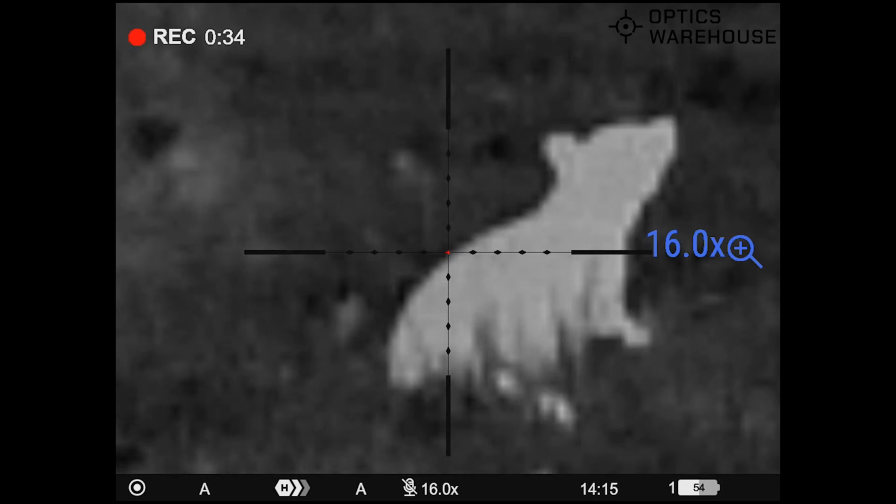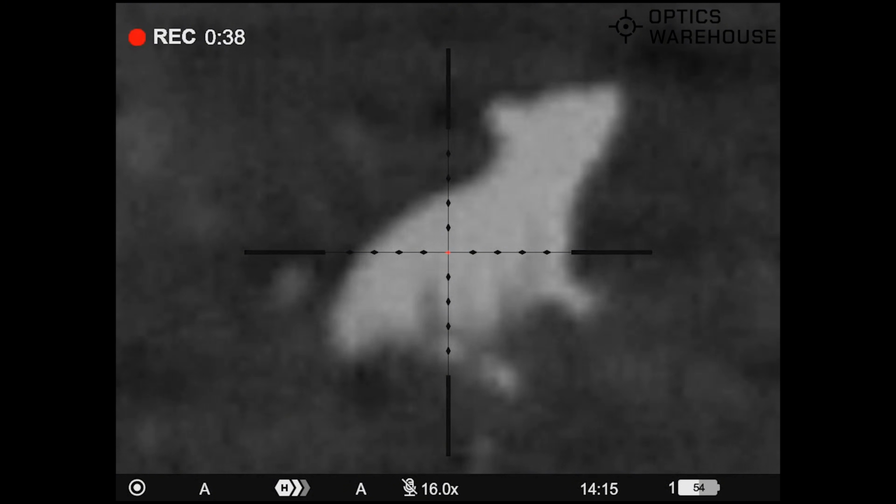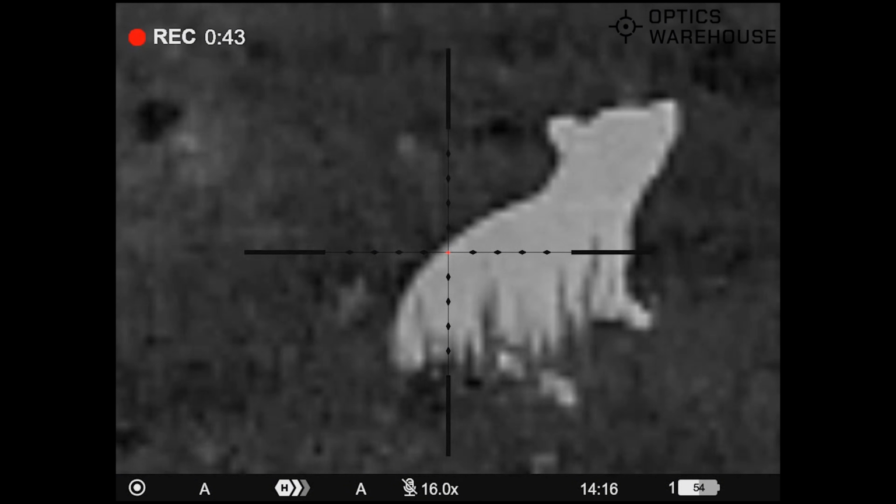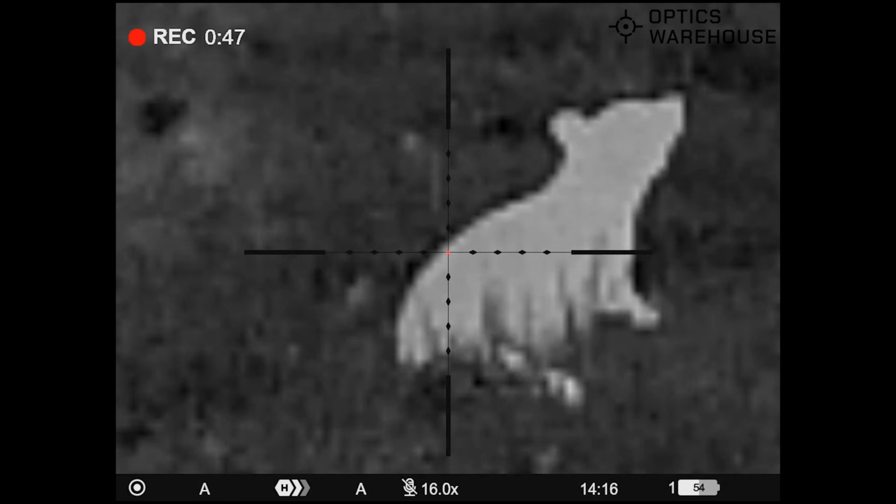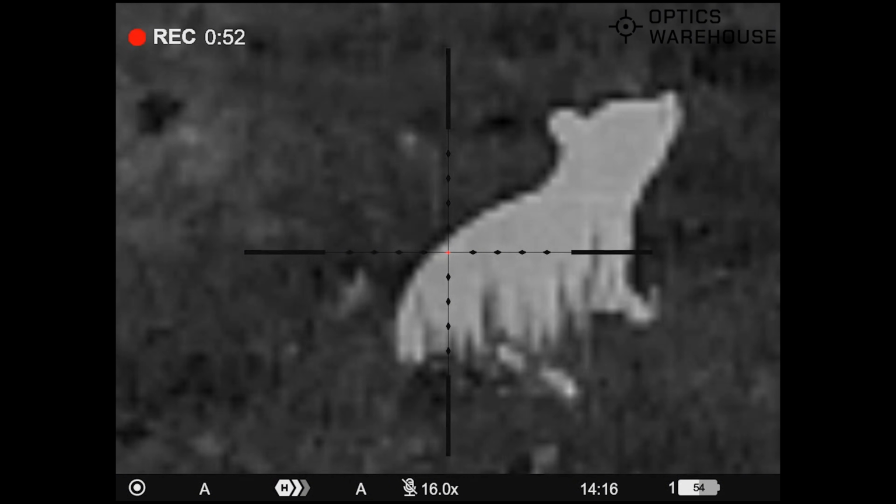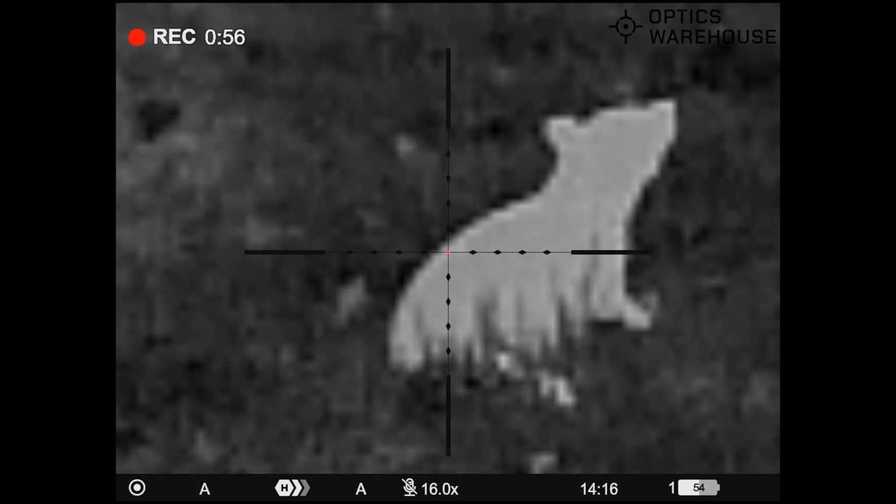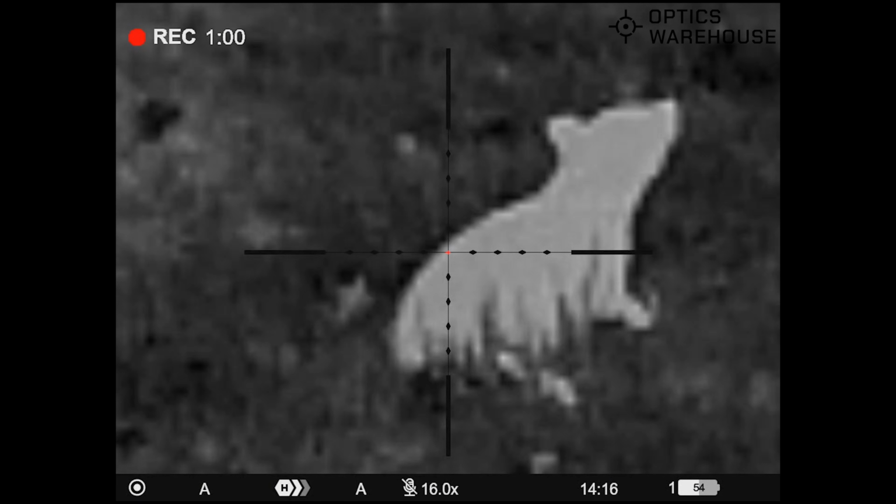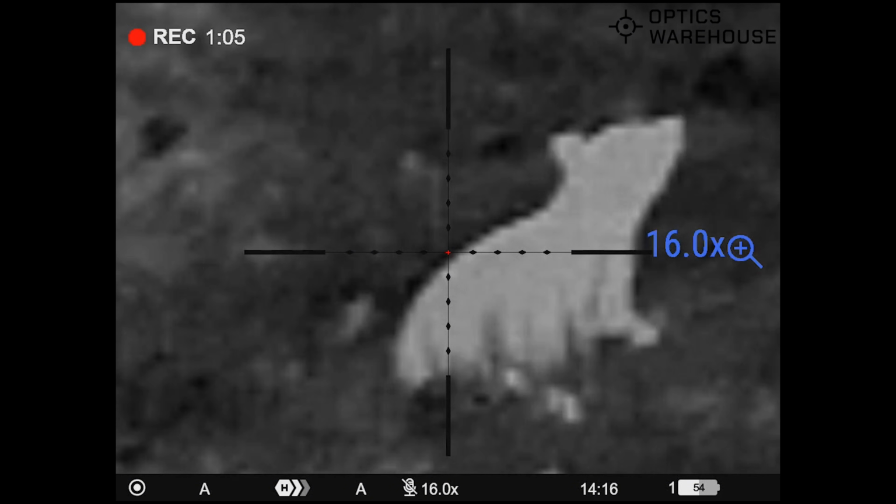So we know 16 is our top mag, and just looking there now, see if we go any sharper. There we go. So he's nice and sharp there. That's our top mag. The reason I do this test is it's a small heat source with fine detail, which is asking a lot of a thermal. And as you can see, that is quite clearly still a rat. We can even make out the grass in front. So that sub 25 millikelvin sensor is really working hard there. That's quite good. That's a lot of information to the shooter.